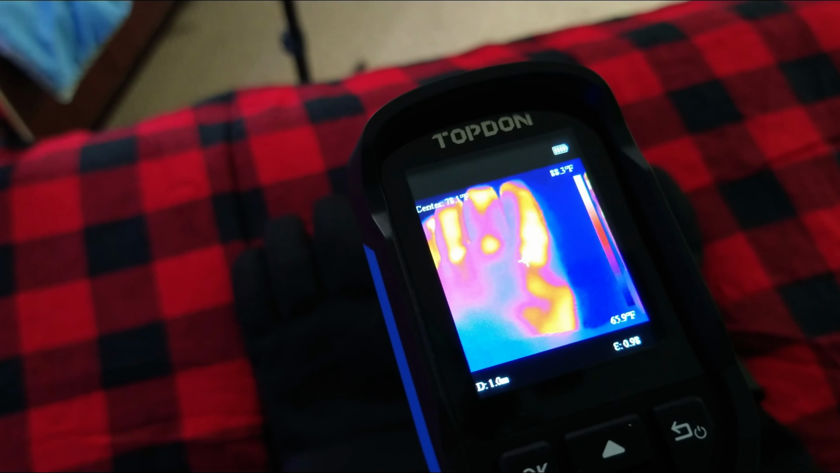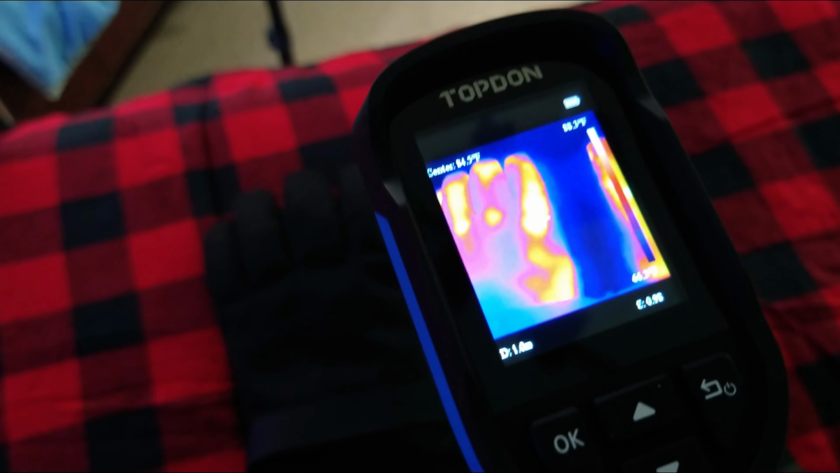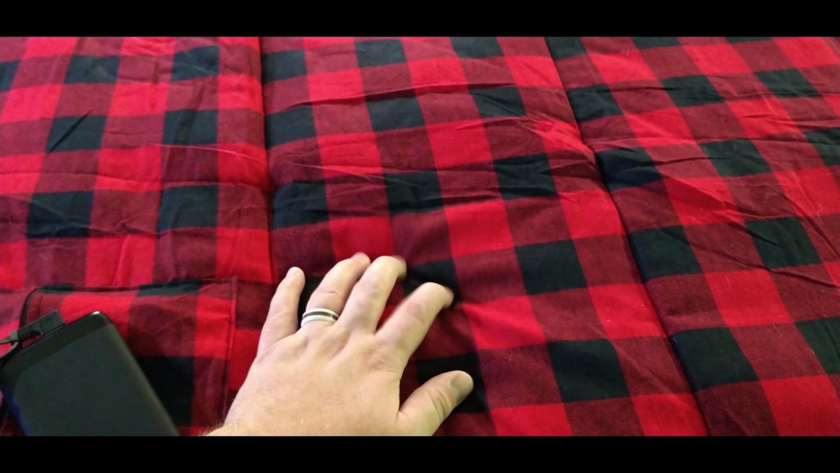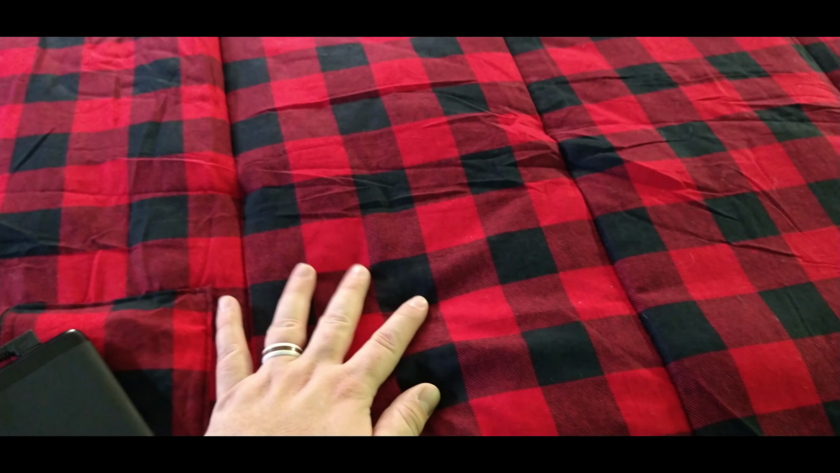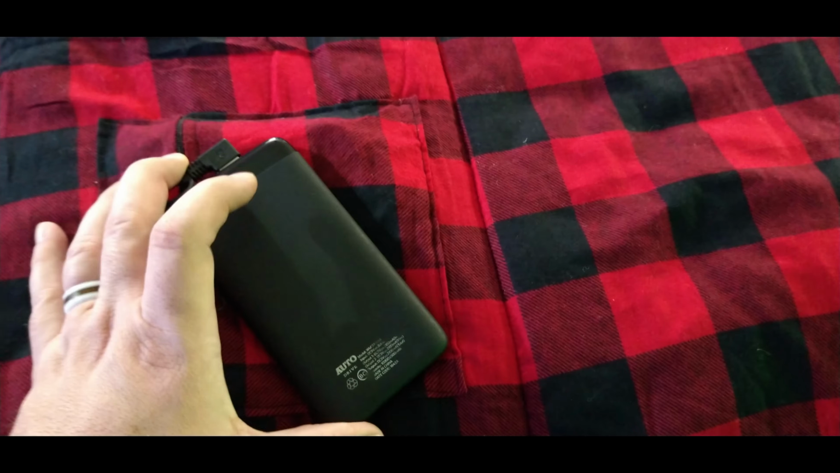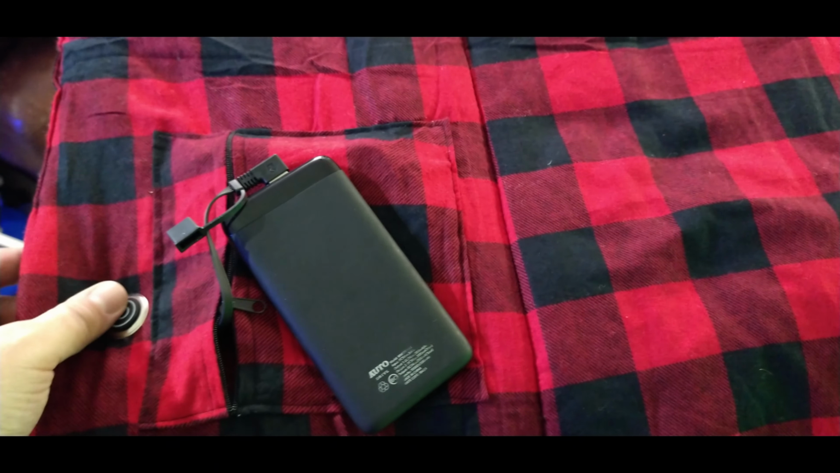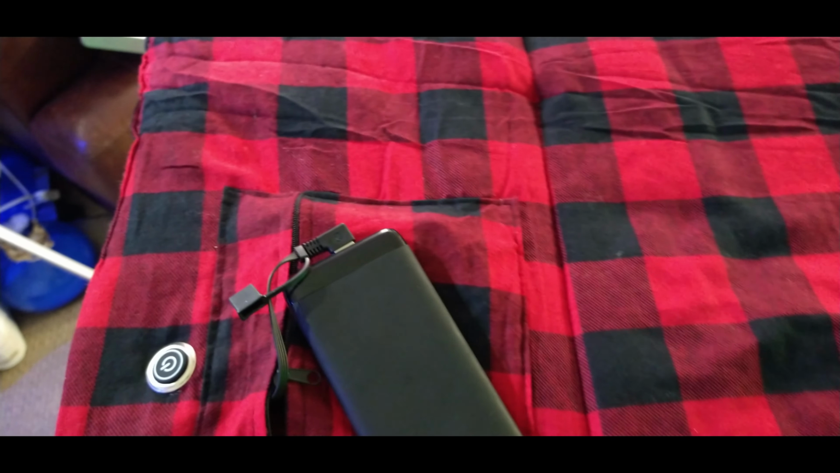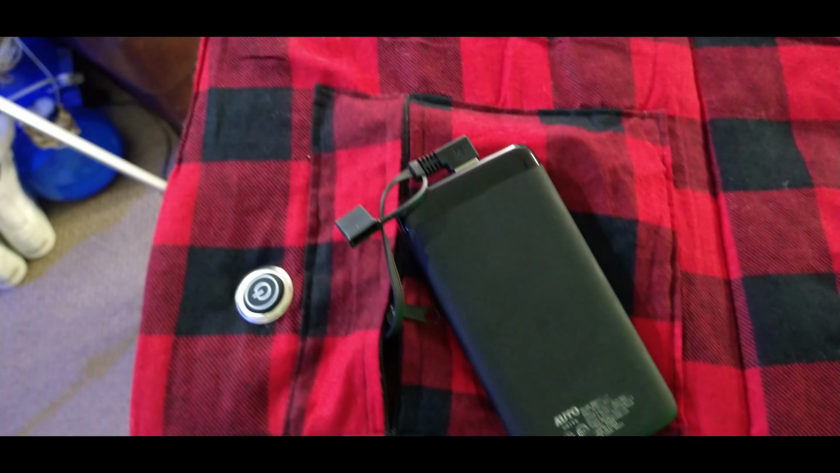All right, so we can see that. Let's move on to our next test. Okay, now for our second item that we want to test out, that's actually this heated camping pad. This is just something that you would stick inside your sleeping bag or under it that heats up. It connects to a power bank, which I have one right here, and you turn it on here, and we're going to see how that looks underneath our thermal imager.